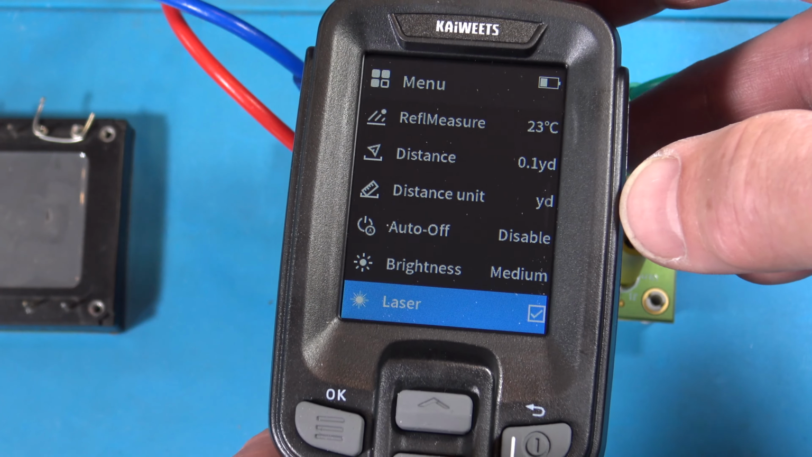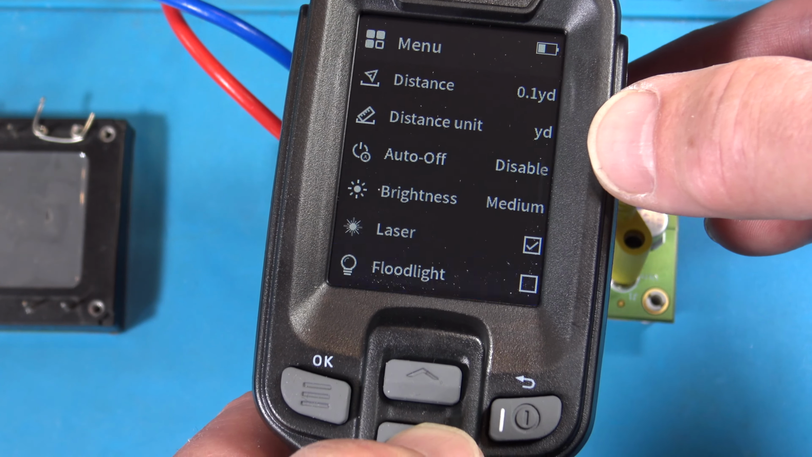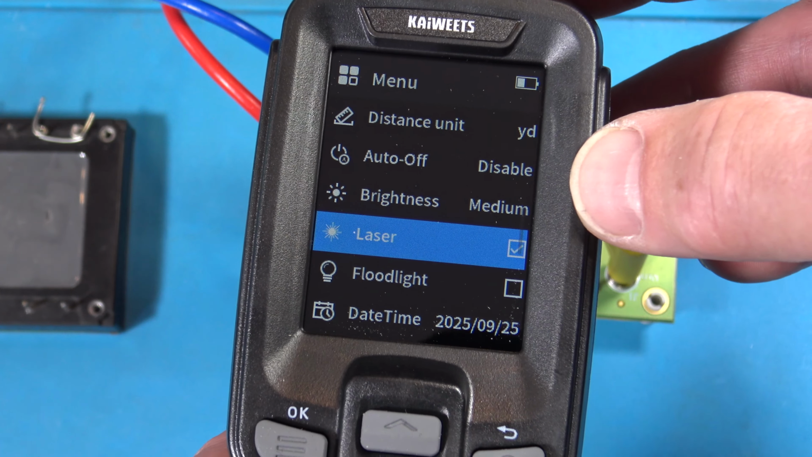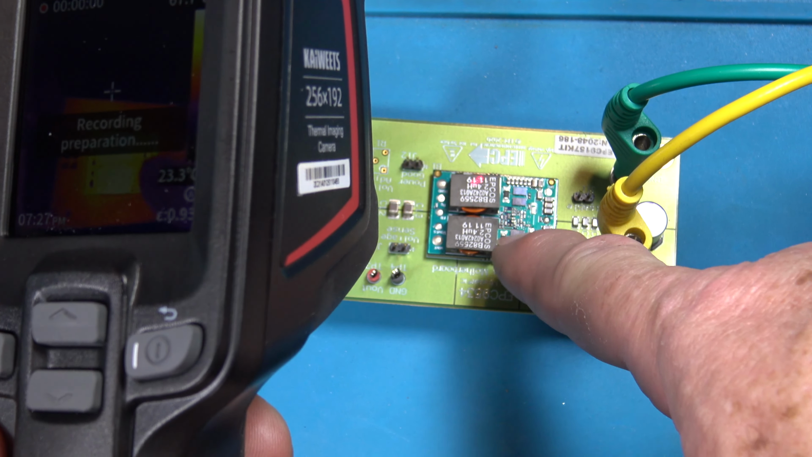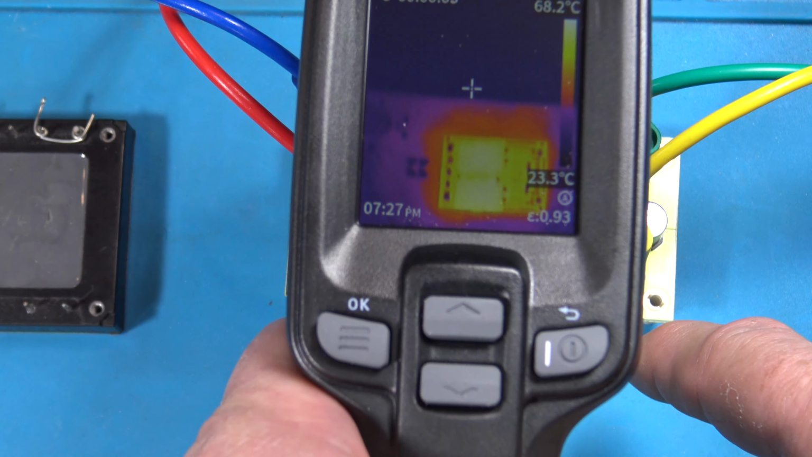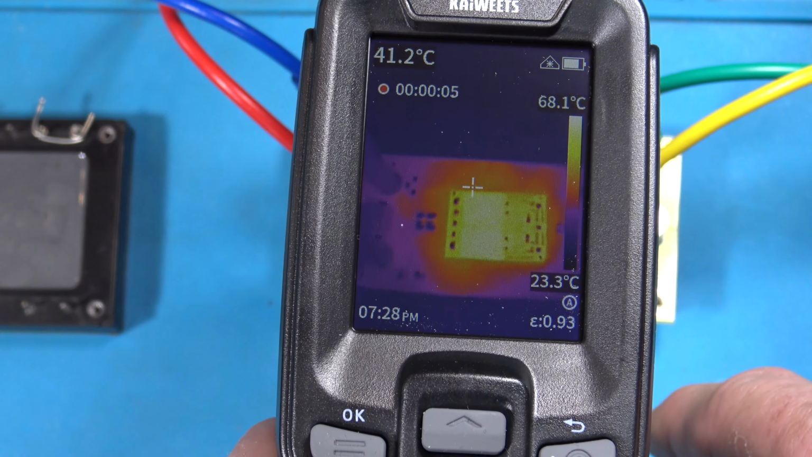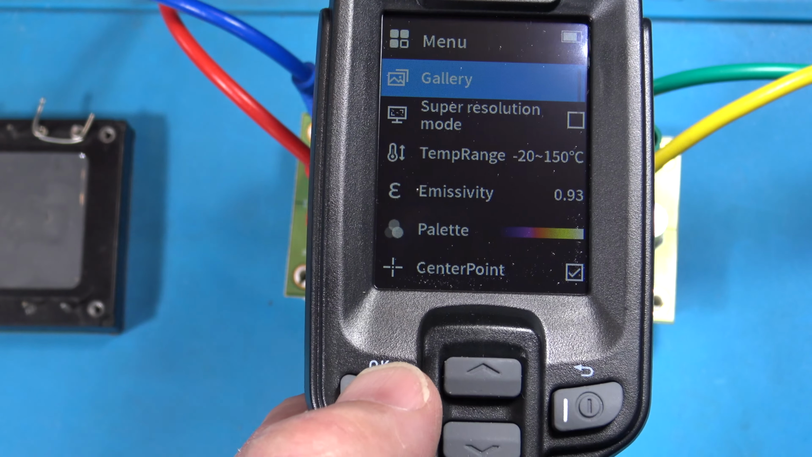Laser. Laser's on. Let's turn the laser on and let's see what else we got. Oh, we got floodlight too. Okay, let's look at laser. All right, guys. So when I turn on the laser, you can see. So if I'm trying to find something, maybe turn on the laser helps me find it. Here, let me show you some other things about this.